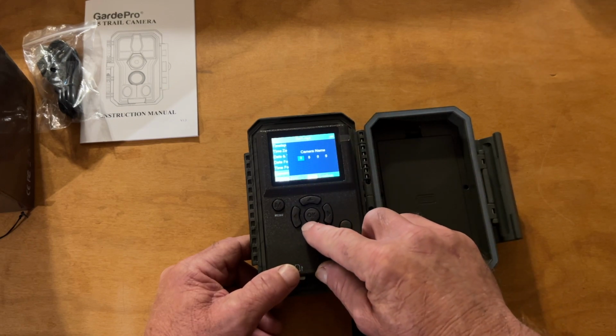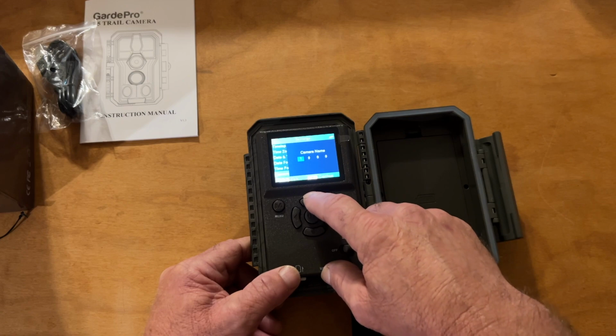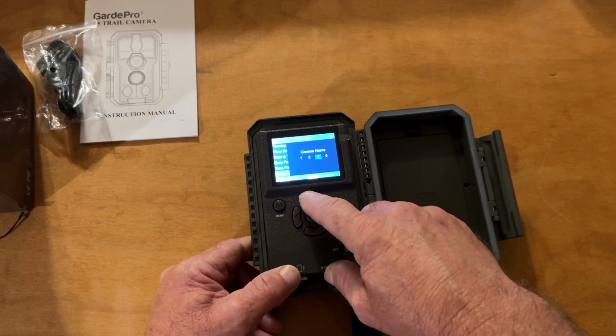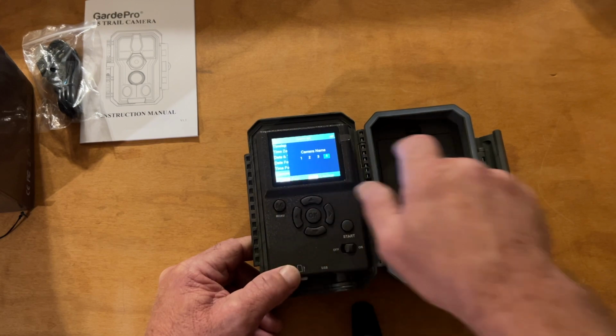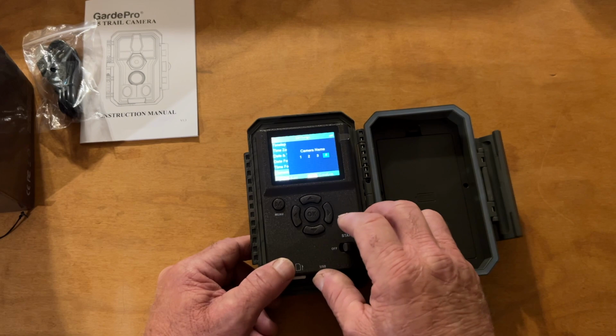I'll pick something for that later. But if you want to, let's just do 1, 2, 3, 4. But you could put a name in there or whatever you want to put in there. Looks like you got 4 digits you can do.